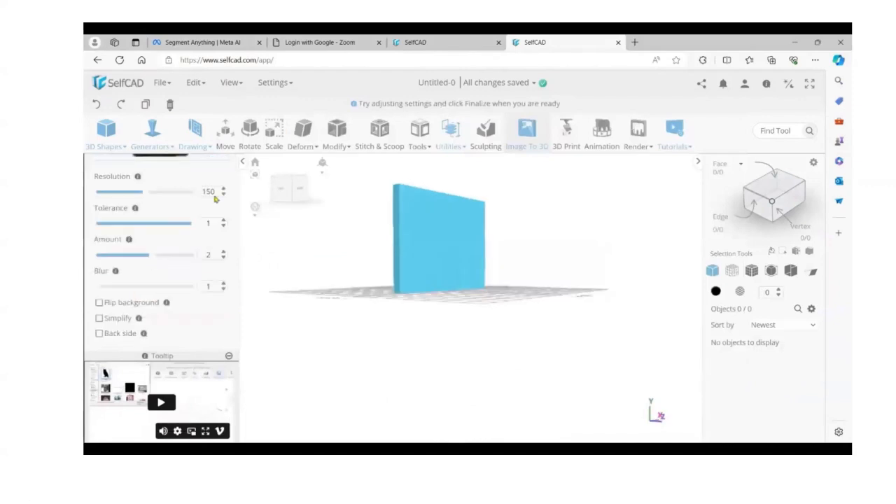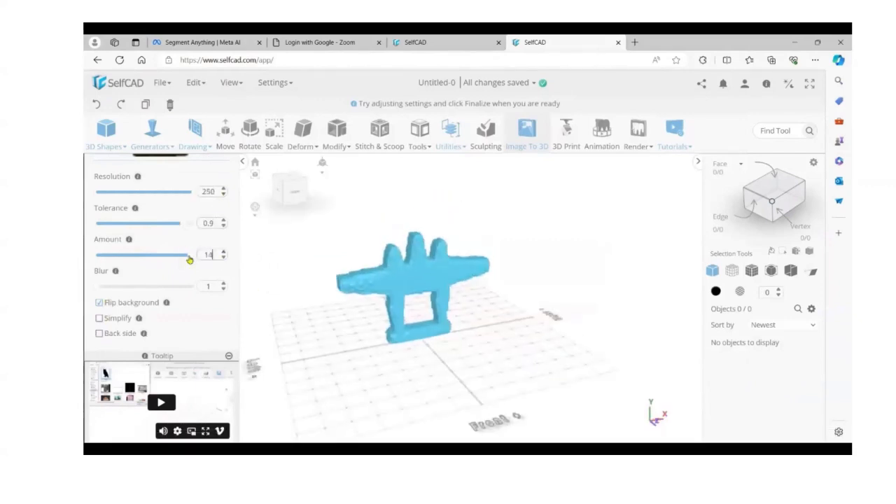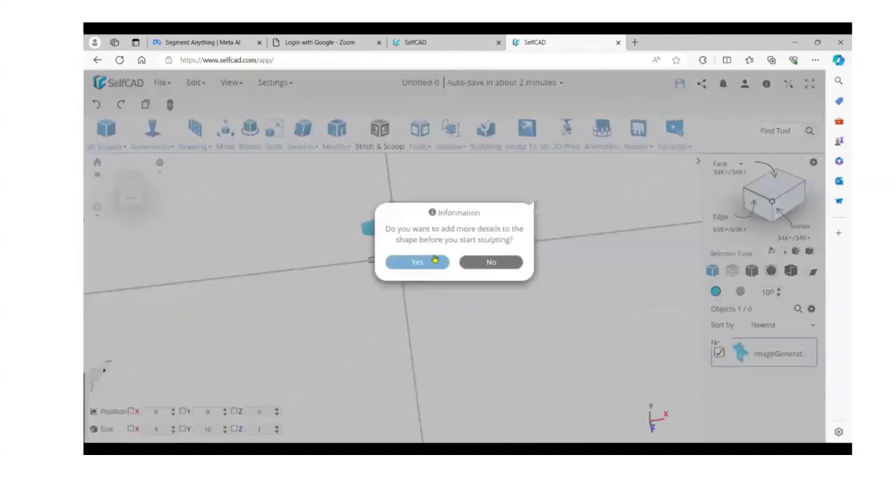Our segmented image, then we bring it to a 3D model. There also some parameters are there.